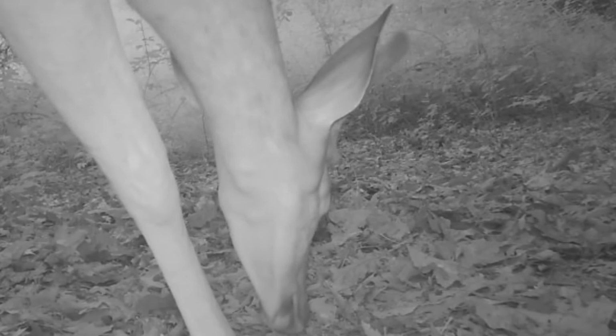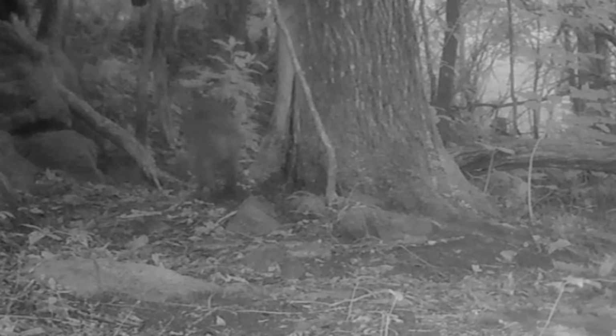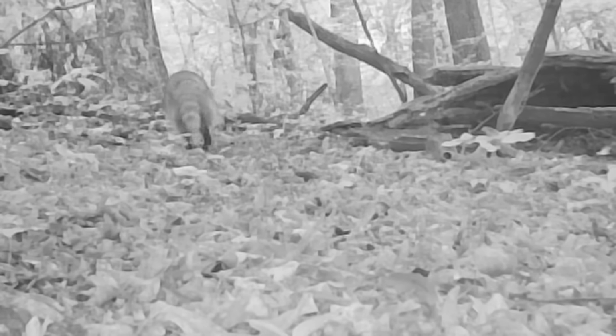Now come down at the pond, there's a young buck browsing in front of the camera. And the young buck's just easing through the woods there at daylight. And no tail down here at the tree at daylight. Coolest part of the day, and they enjoy it. They're working their way back up towards their den trees before it gets too hot.